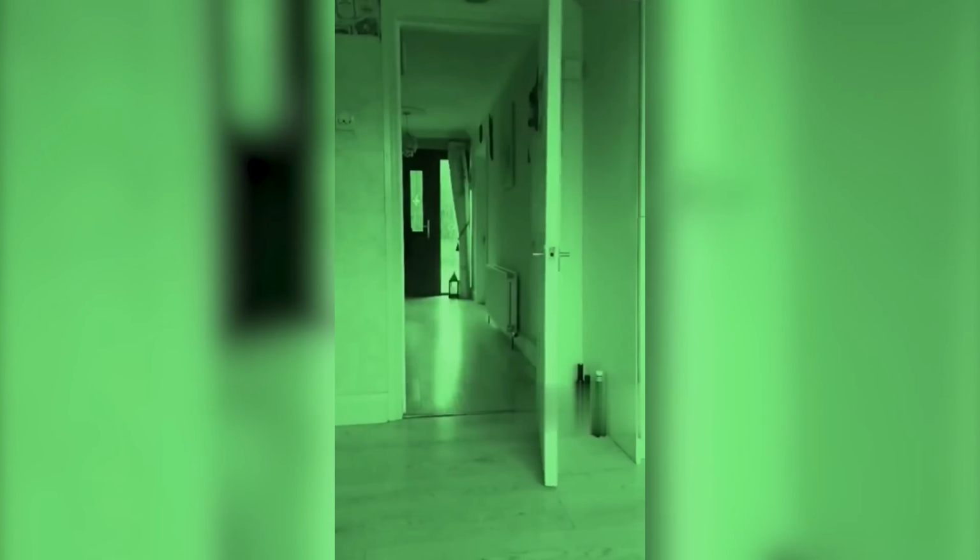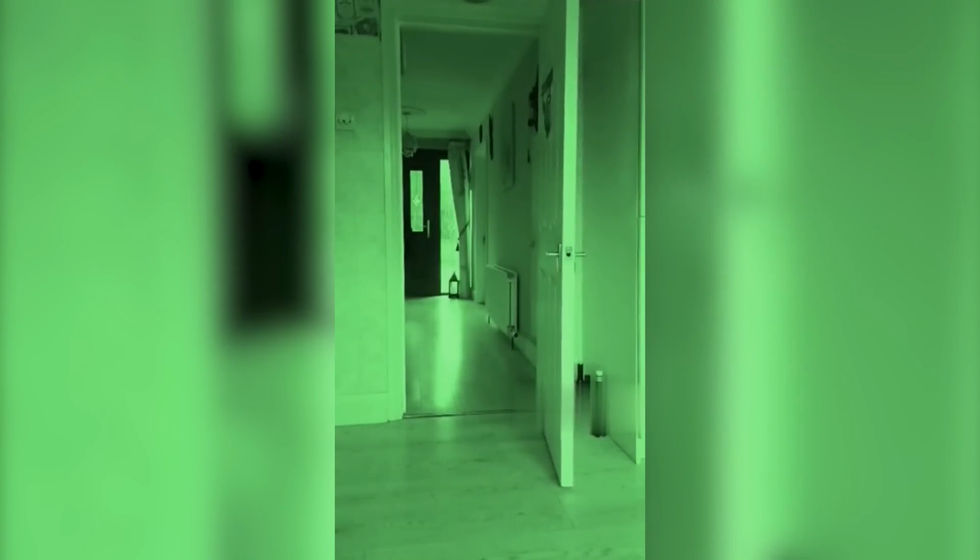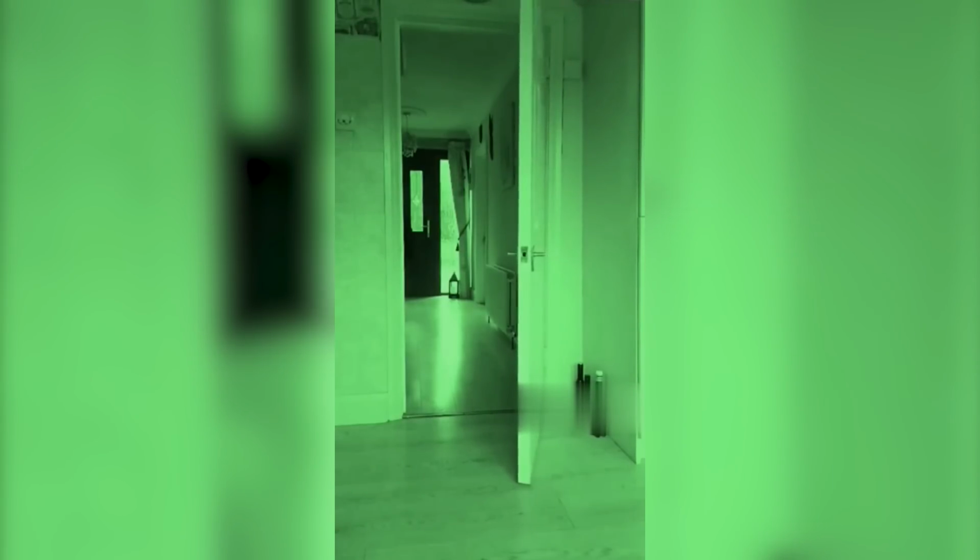But here's the strange part. There was no one at home during this time. As the doorknob fully turns, the door swings open, and to our surprise, there's no one on the other side. However, the security camera notices a human-like shape and records an outline of a person.